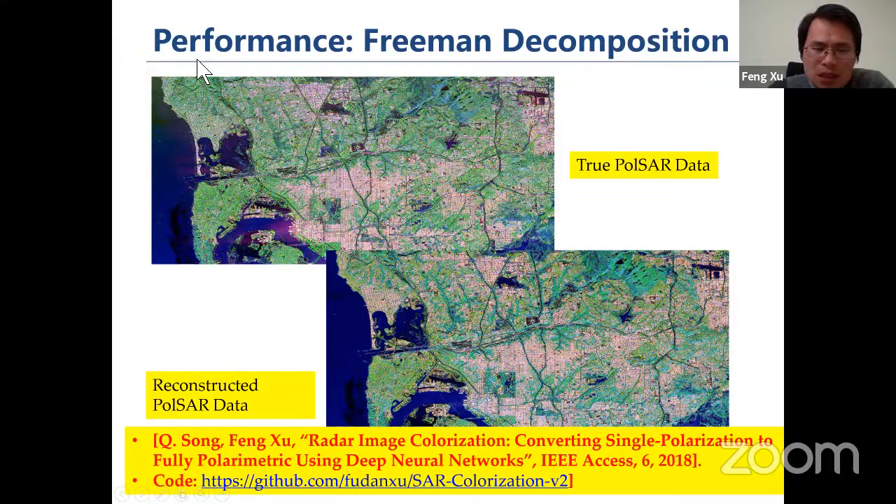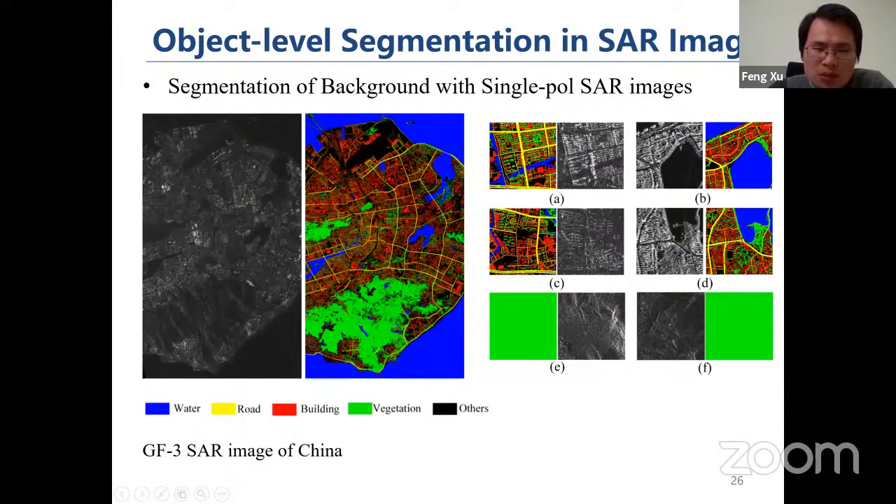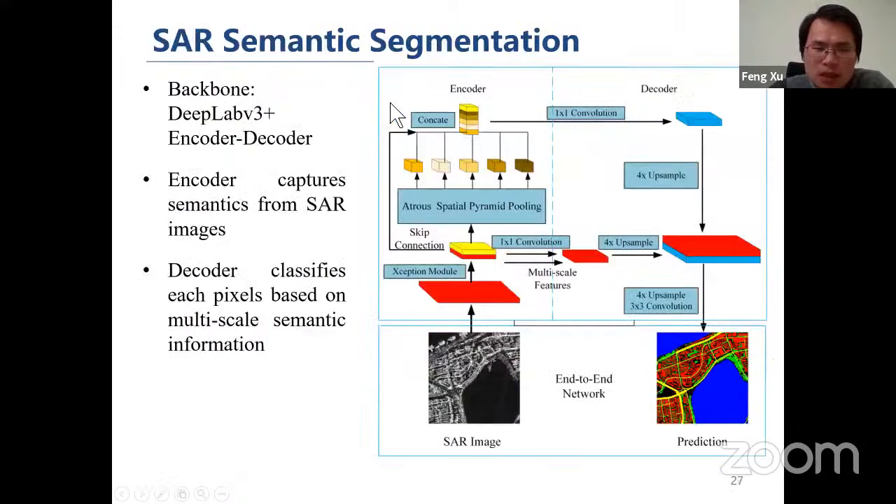Another similar work is segmentation of SAR images, and this is for a single-pol SAR image. Basically, we try to do a very fundamental segmentation of the terrain surface of a given single-pol SAR image, and this work was specifically done for the Chinese GF3 SAR images.